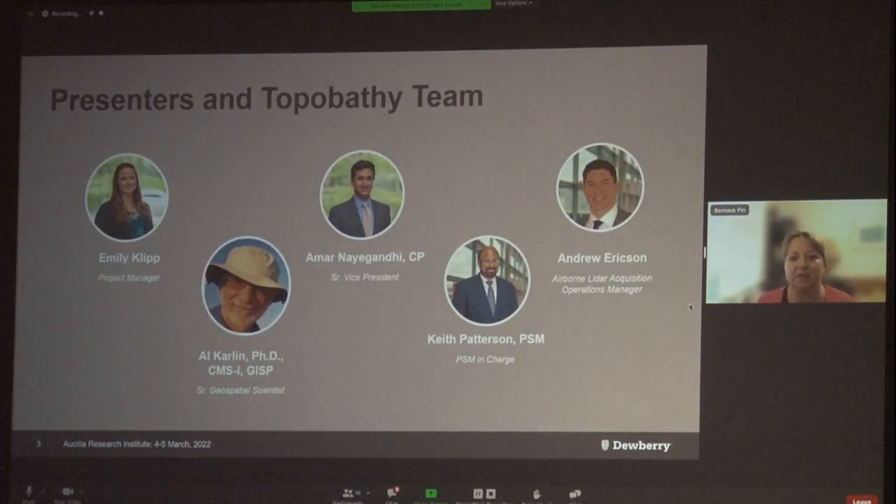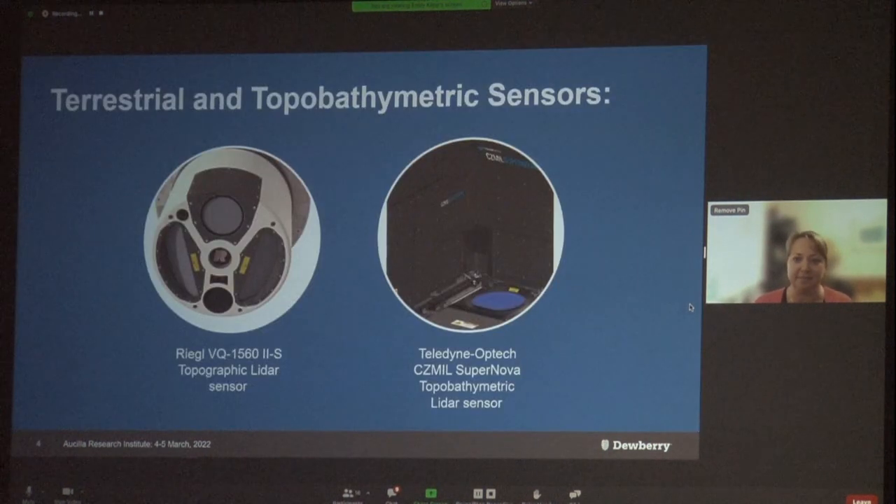First, let me give a quick introduction to our Topobathy team at Dewberry. I already introduced myself, and I'm here today speaking on behalf of Al Carlin, who many of you likely know. Al very much wanted to be here today, but had a prior obligation that he just couldn't change. So Al is a senior geospatial scientist on our team at Dewberry and came to us a few years ago after many, many years at SwiftMud. Also on our team is our senior VP, Amar Nayagandhi, our PSM in charge, Keith Patterson, and our LiDAR acquisition and operations manager, Andrew Erickson.